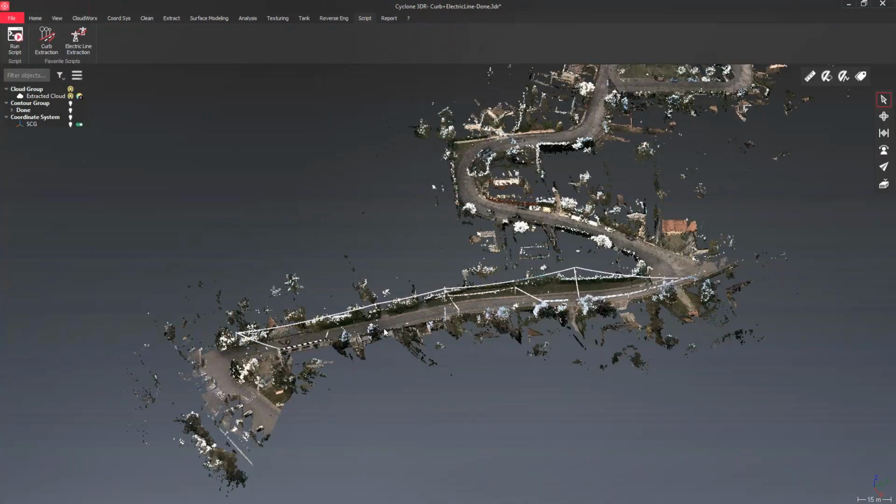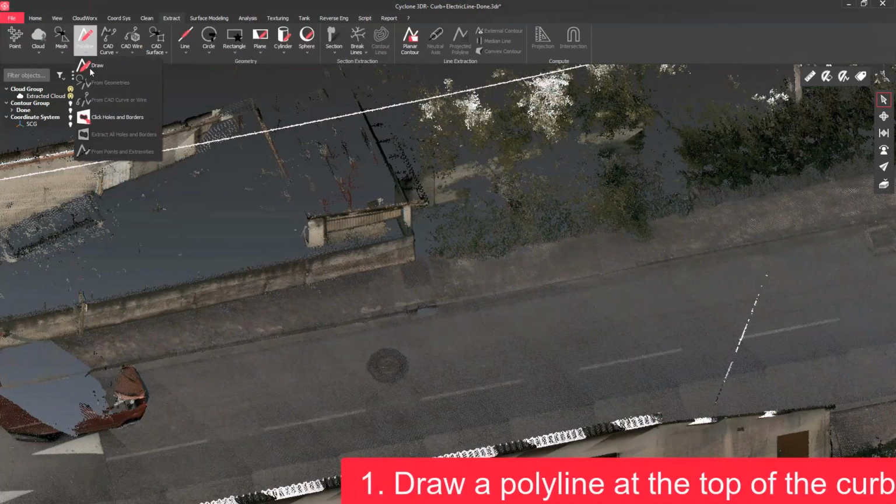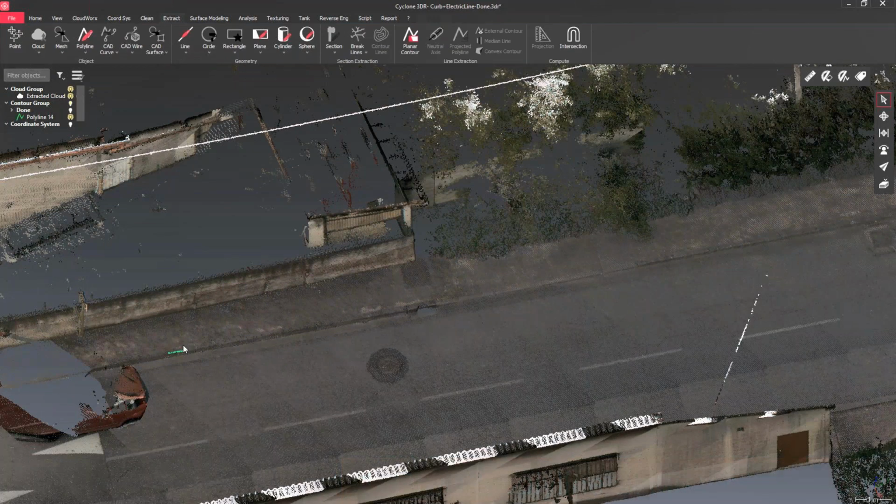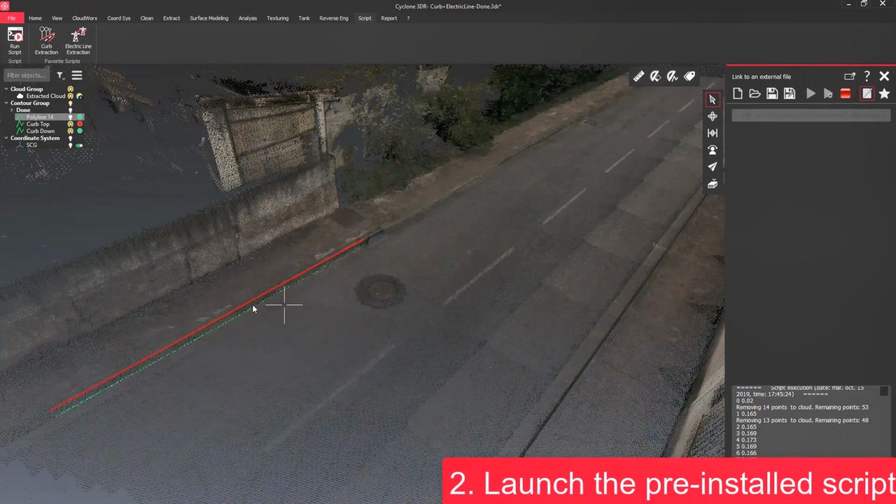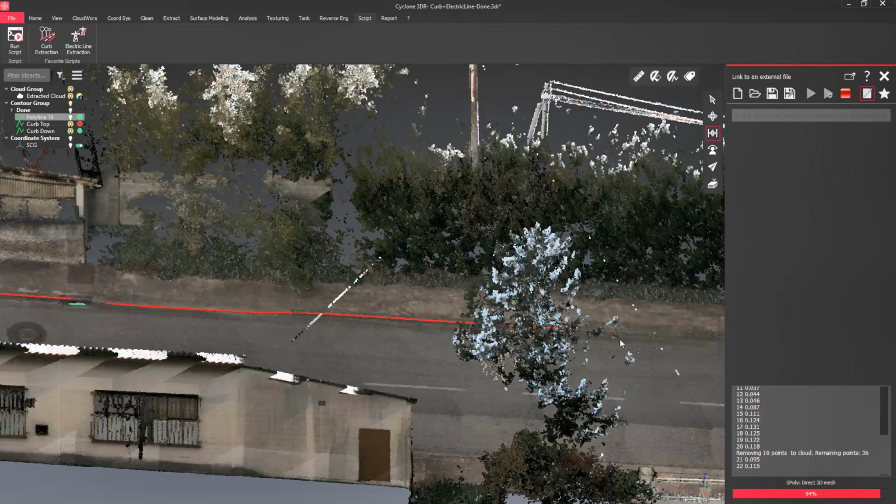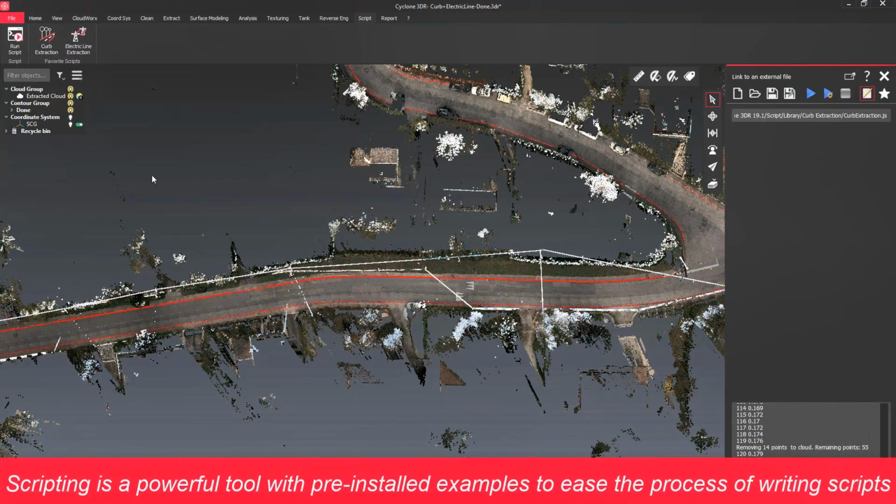So here is quite a big data set, our whole street that has been scanned, and the user is now just drawing one segment at the top of the curb, not even zooming in too much, but that gives an indication for the script to know in which direction to go. And here you see live how the curb line is getting extracted, and you can follow like that the whole flow on the whole area.